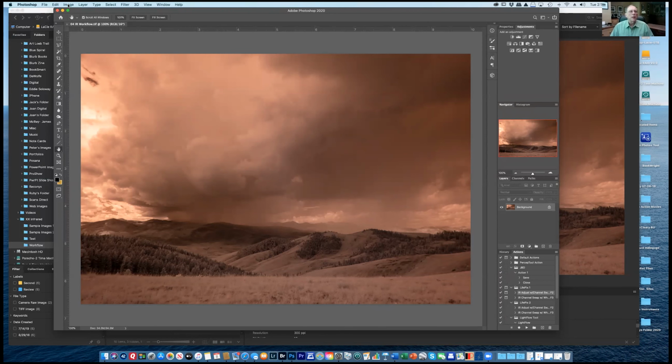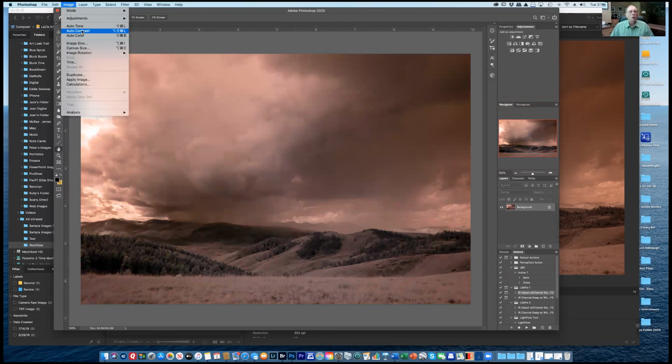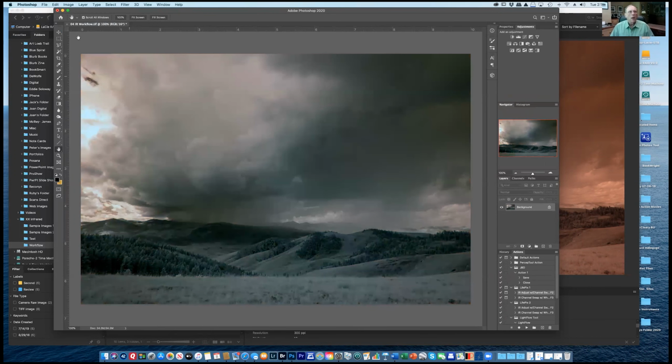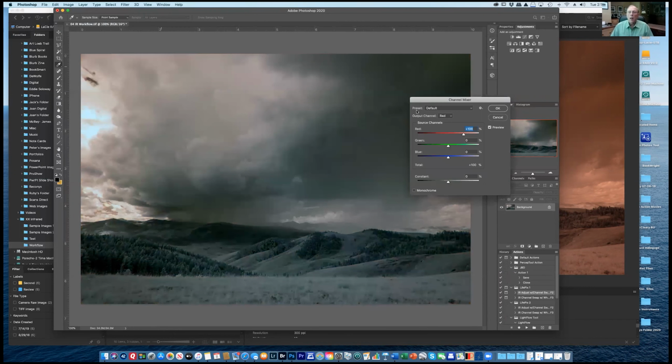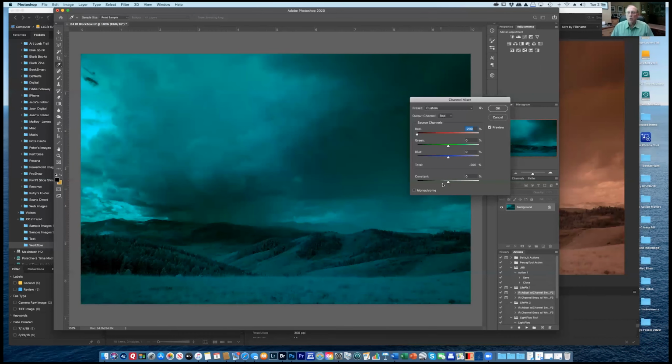We're just going to take this image and we'll do an auto tone. We're going to take the image and we'll do an auto contrast. We're going to take the image and do auto color. And then we're going to do an image adjustment, and we're going to go to the channel mixer, and we're going to the red, and we're going to take that to 0.